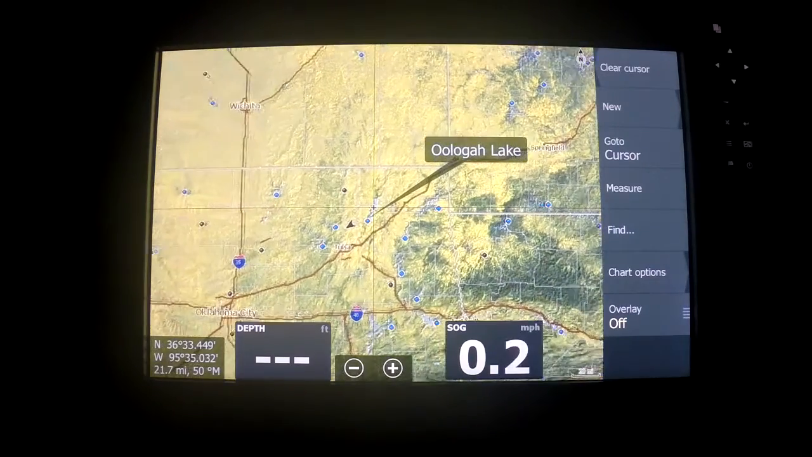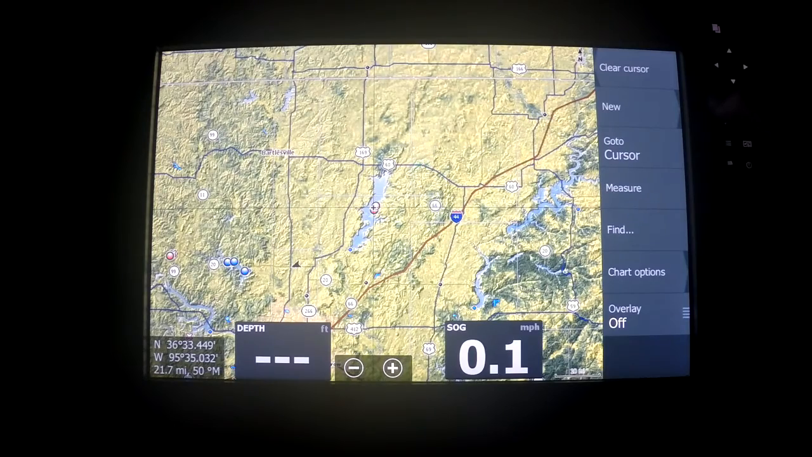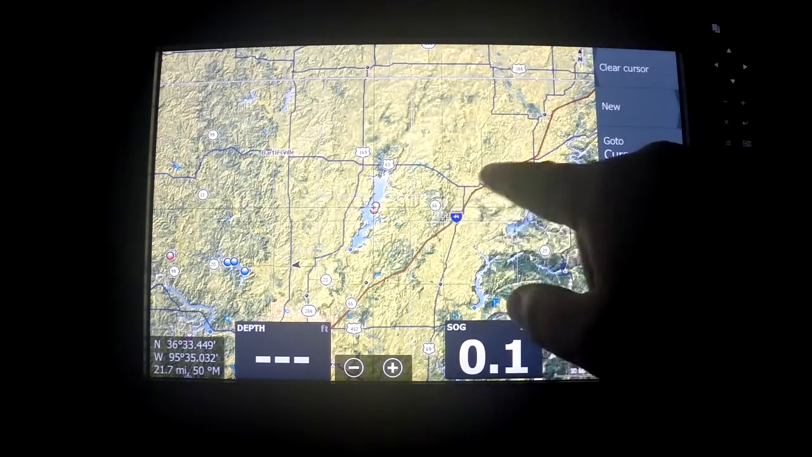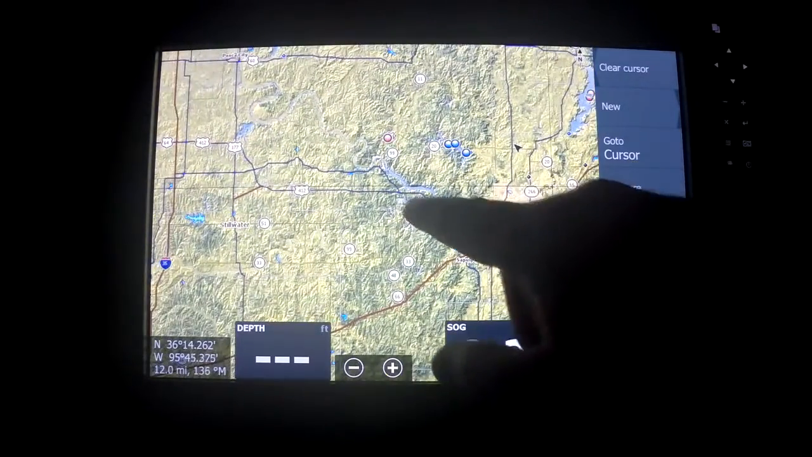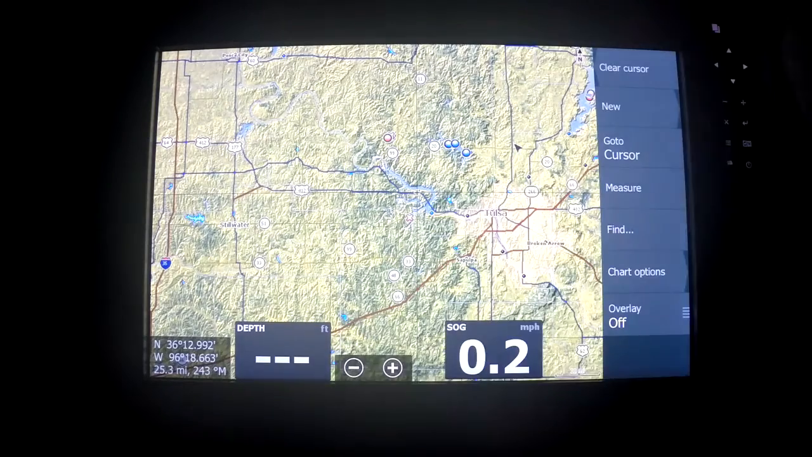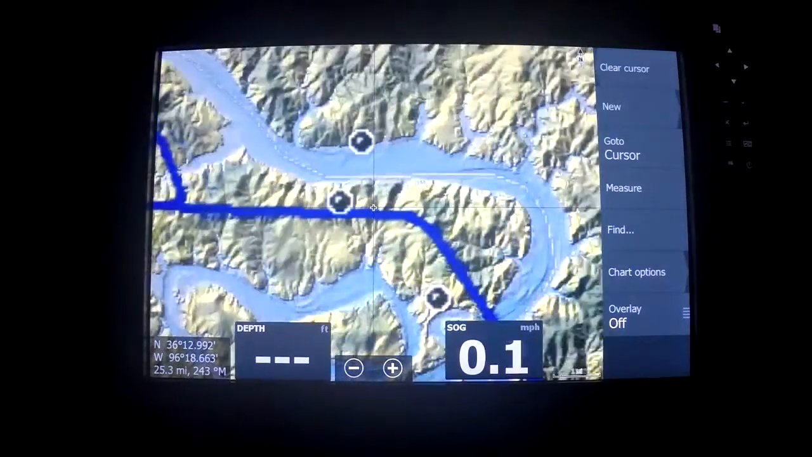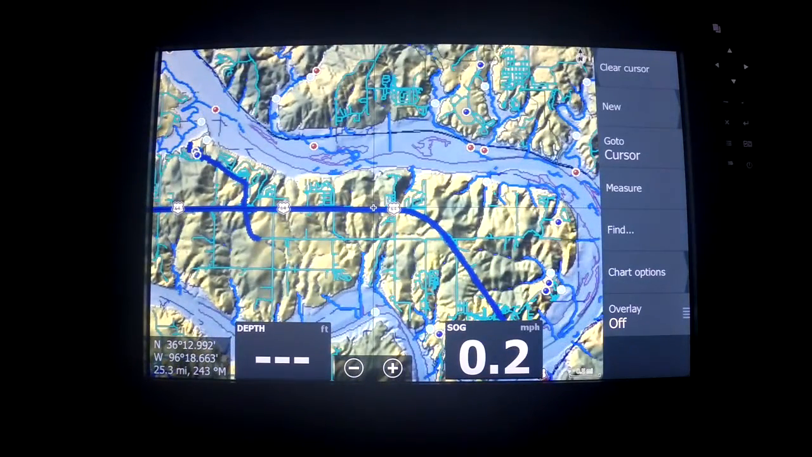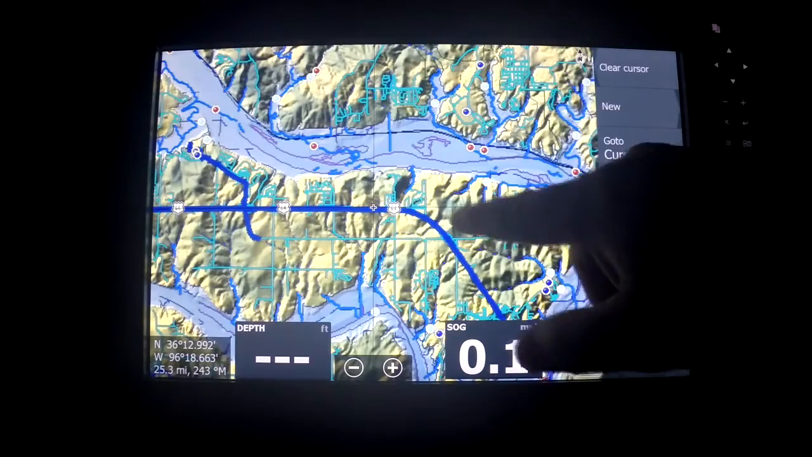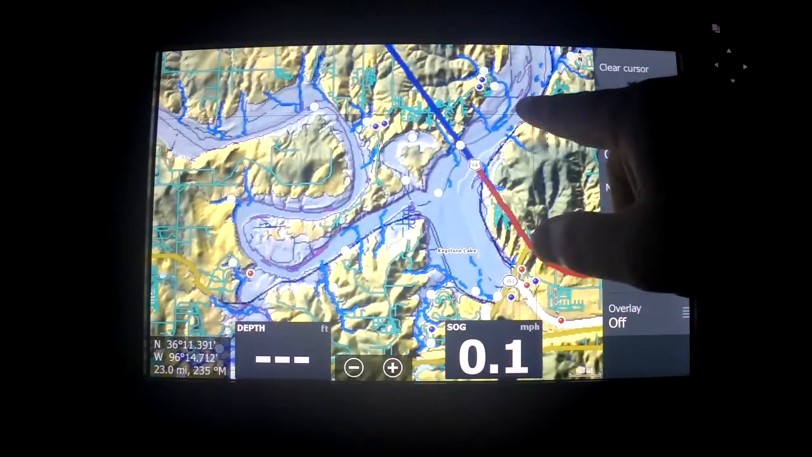Some of you may realize, some of you may not know that I live in northeast Oklahoma, and let's pick one of the lakes around here that we might be wanting to fish, and let's zoom in by pushing the plus button. This is Skiatook Lake, located just west of the city of Skiatook, which is about 15-20 miles north of Tulsa.